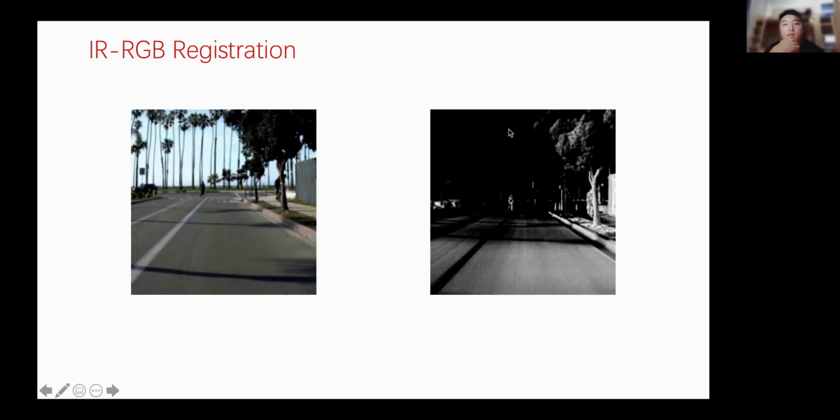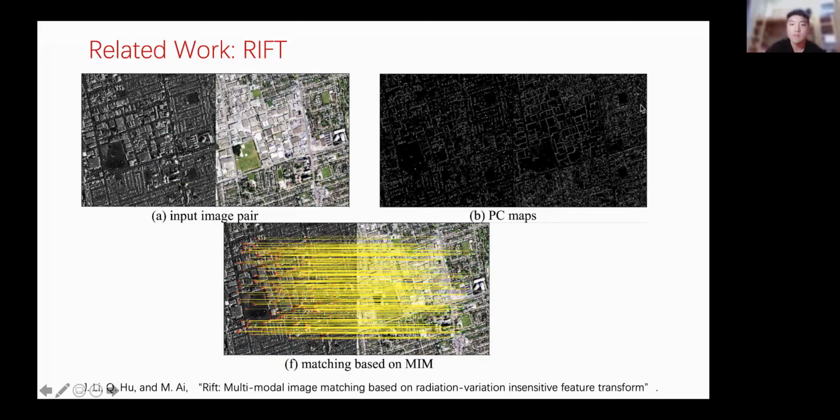Visual to infrared image registration is a fundamental problem for high-level tasks such as IR-RGB image fusion, fused object detection, and state estimation. And this task refers to finding correspondences between two images' pixels. An important related work is called RIFT, where frequency domain information is used to do feature extraction and matching.